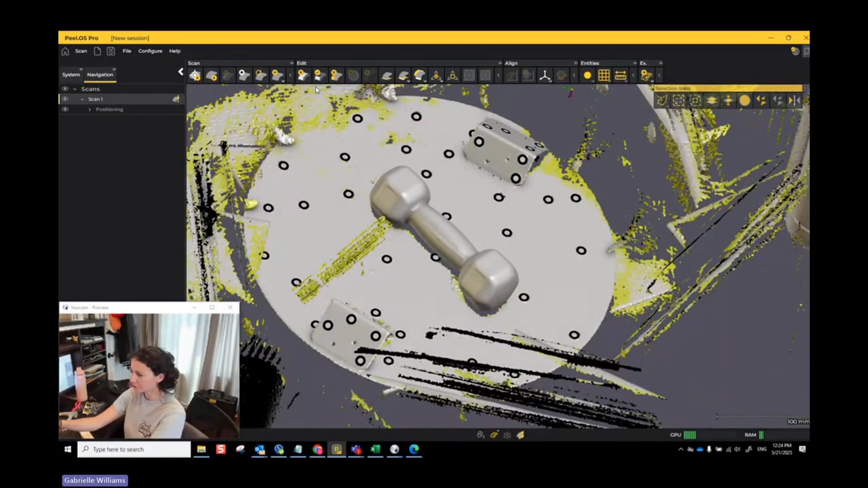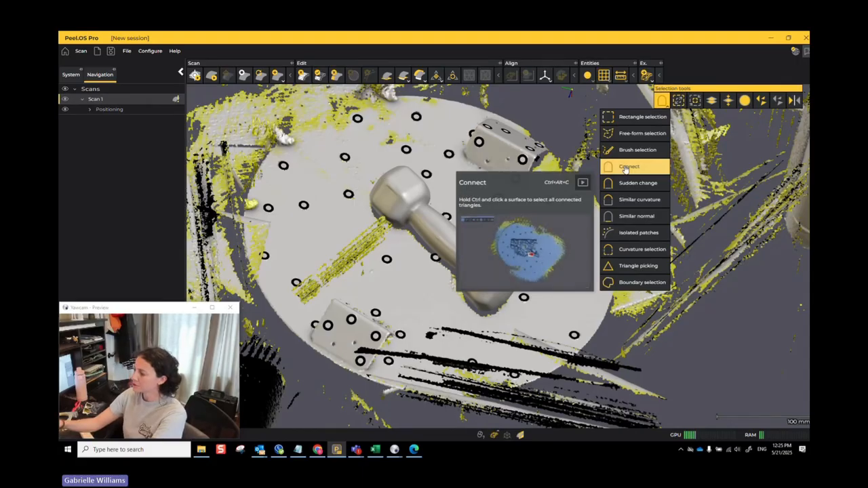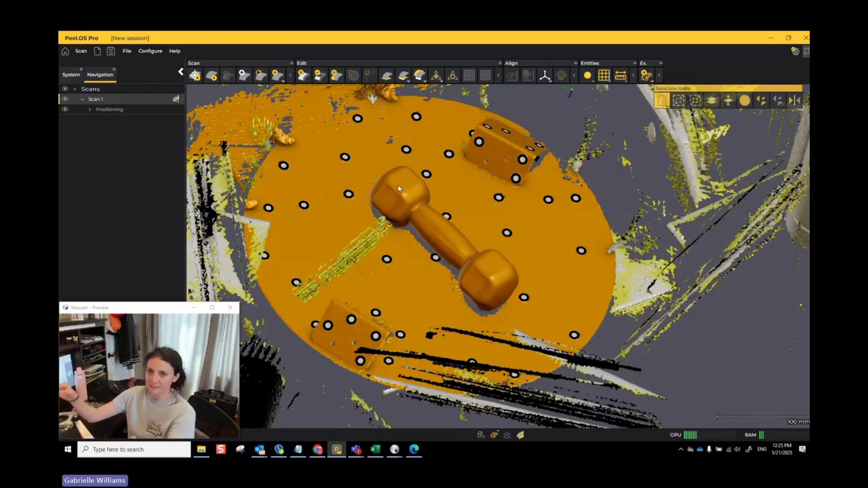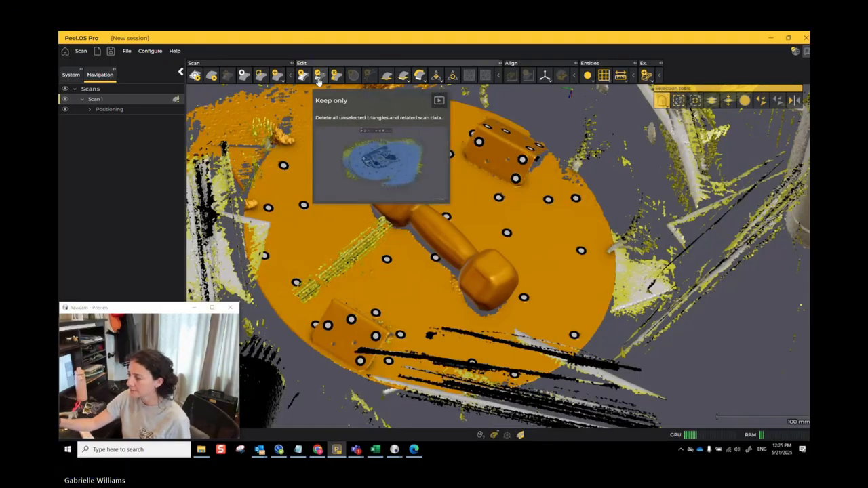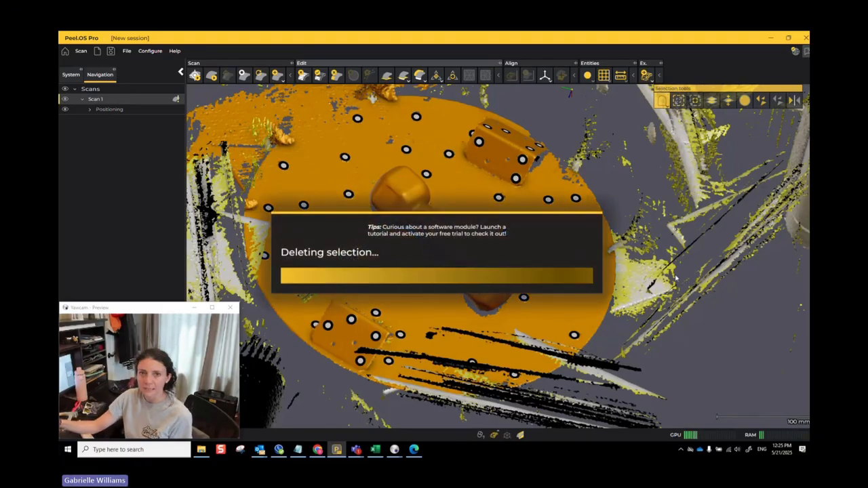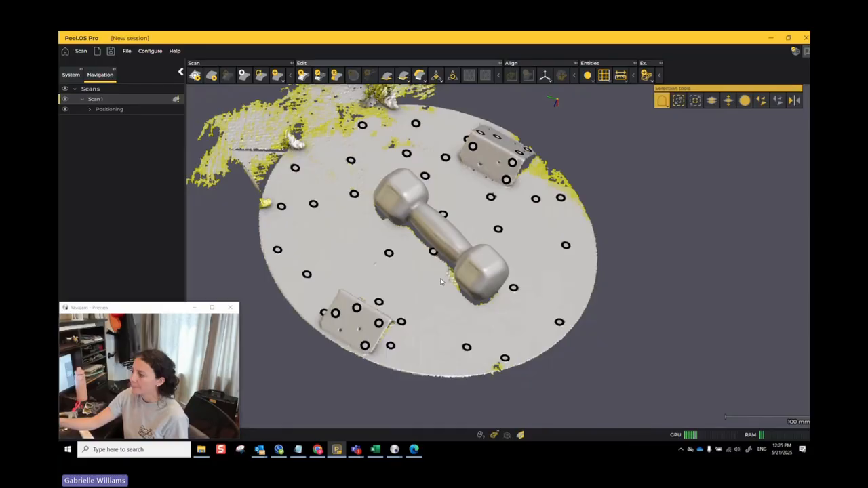So I'm going to use this selection tool. You have a bunch of different selection tools, and I like to use connect a lot of the time. That's just going to automatically highlight everything that's connected to that first thing I click on. So notice everything that's touching that first thing is now in orange. And I can say keep only, and that's going to get rid of a lot of this other random noise that I don't really need, like my desk that was in the background. Okay, now this is a little bit cleaner.